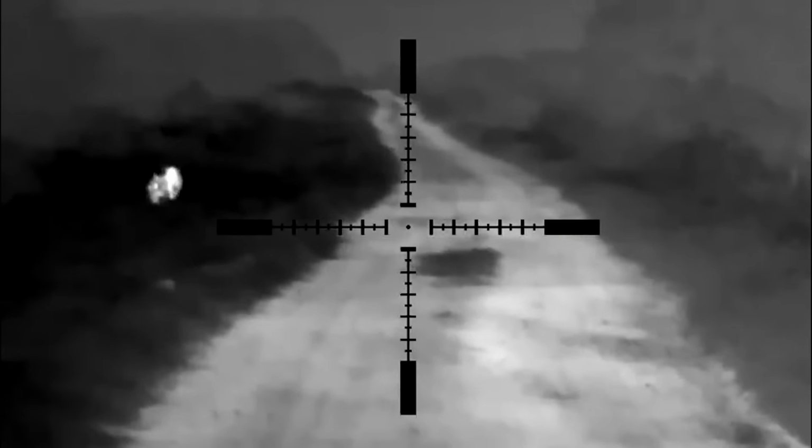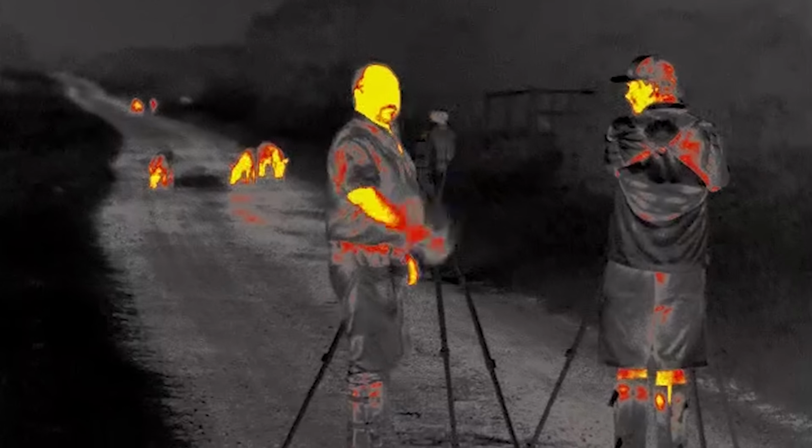I can't. The gun won't fire. My gun doesn't go off. Like, are you kidding me? It's like, now I know something's wrong. There's a catastrophic failure, and it's like, why won't my gun fire?